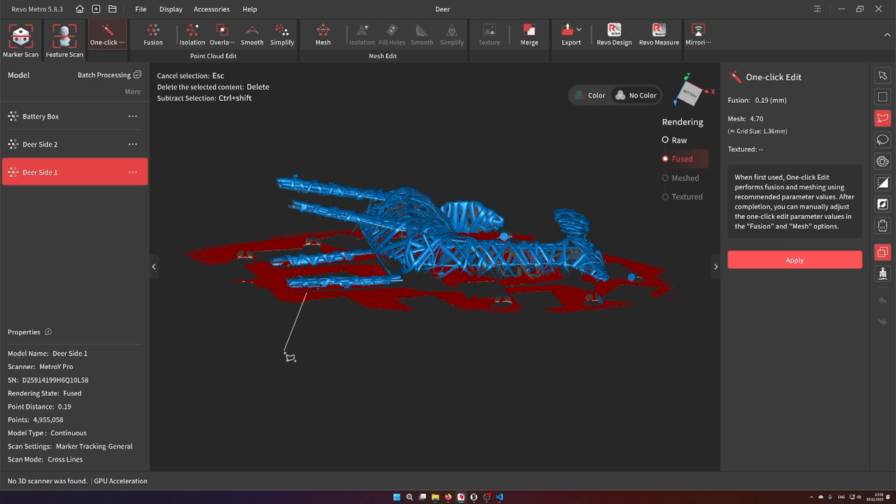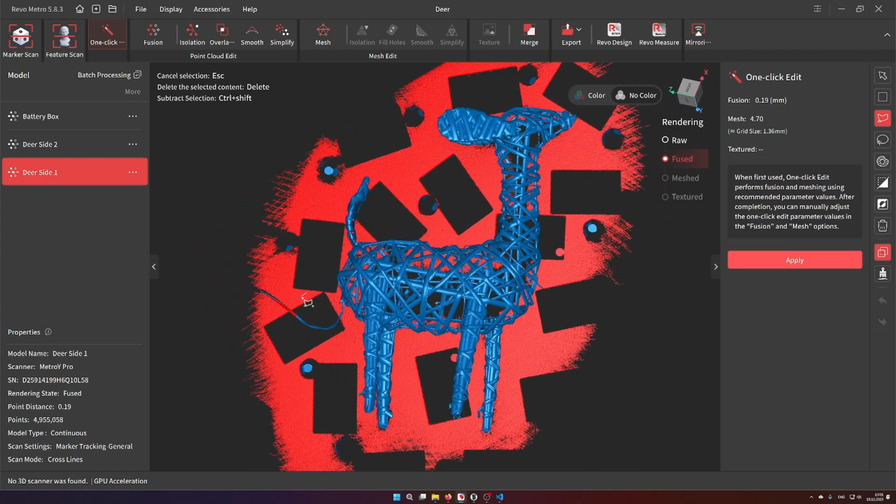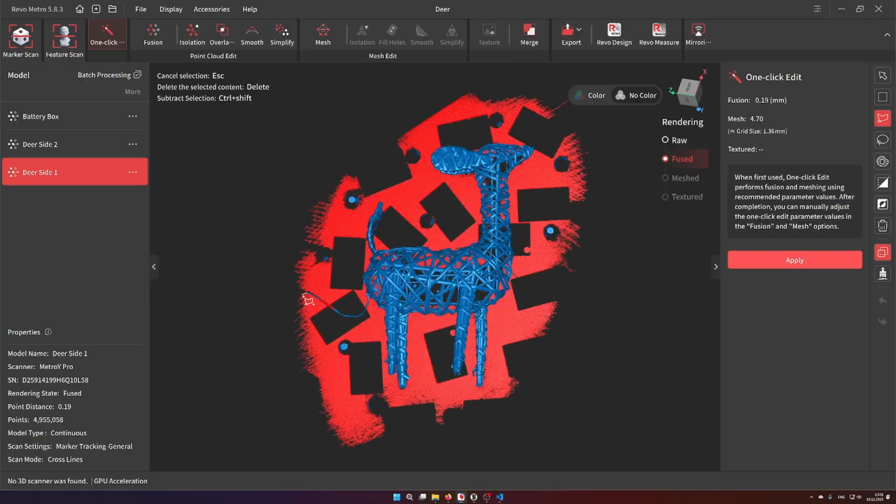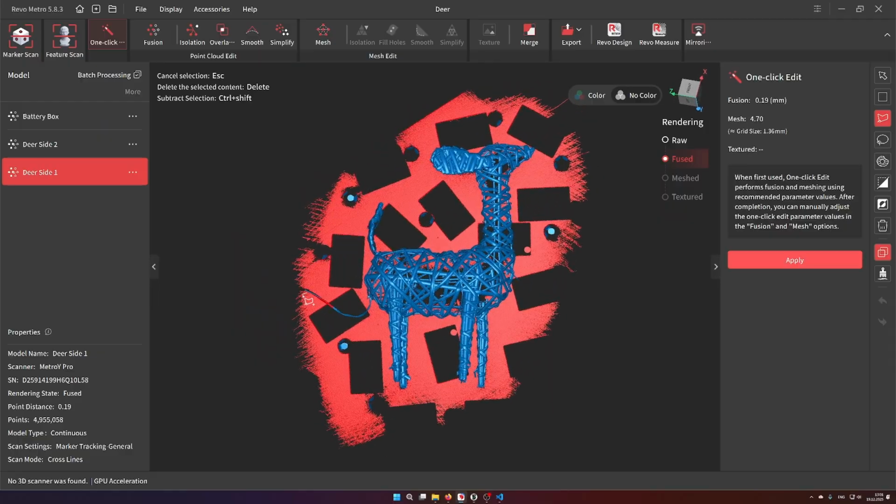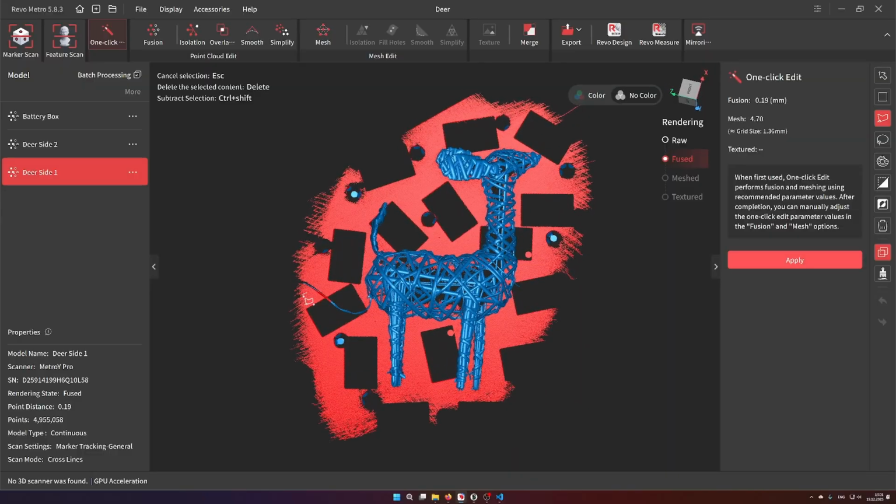You can also see I'm using my space mouse. This makes it very easy for scanning. But the space mouse in the orthogonal view only allows rotation, not full free movement.